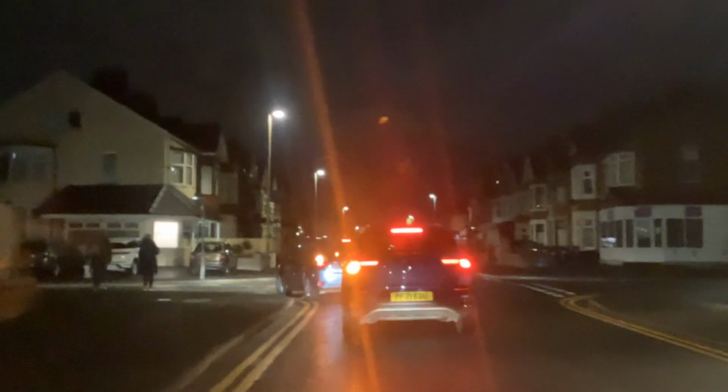There seemed to be a traffic jam there for whatever reason that was. Yeah, this will take me to the back of the Savoy, I think. And if I do get lost, at least I can see the tower, so I know where I'm going.